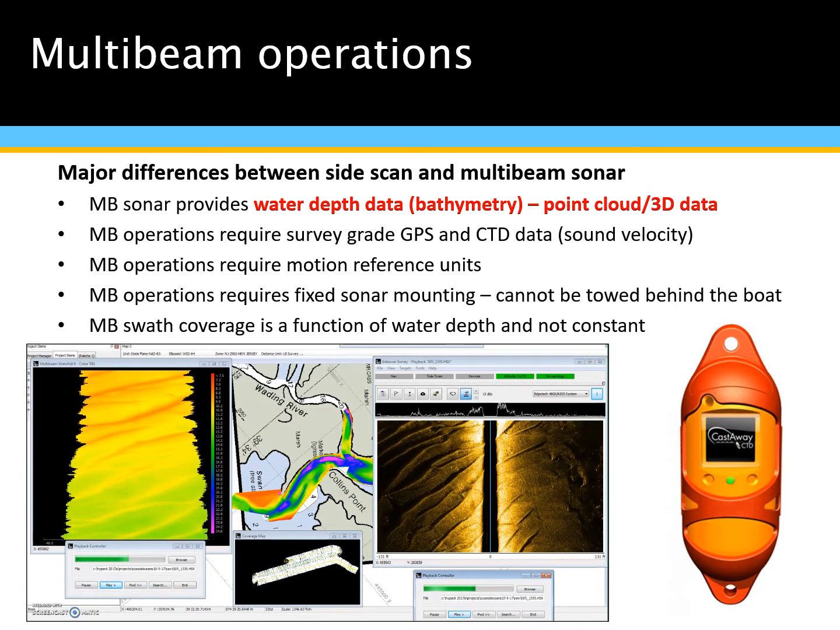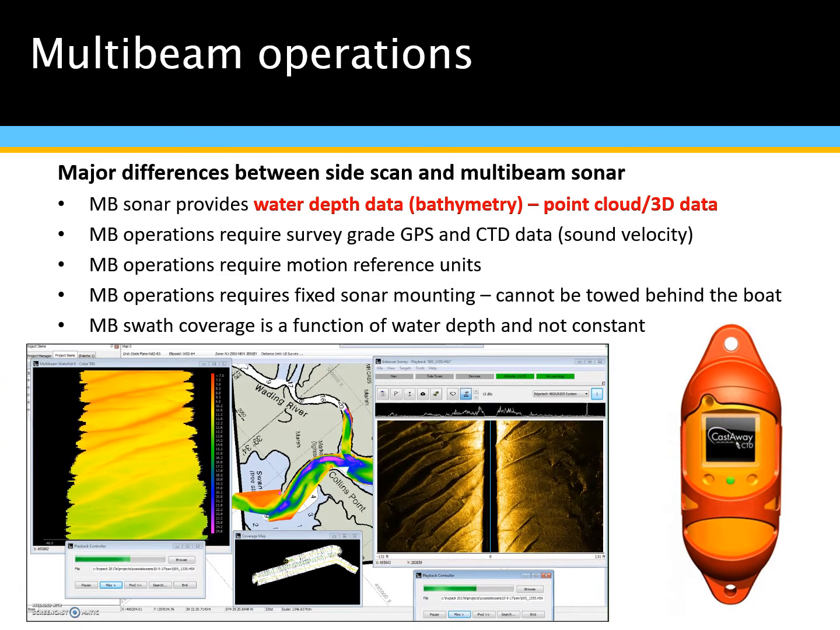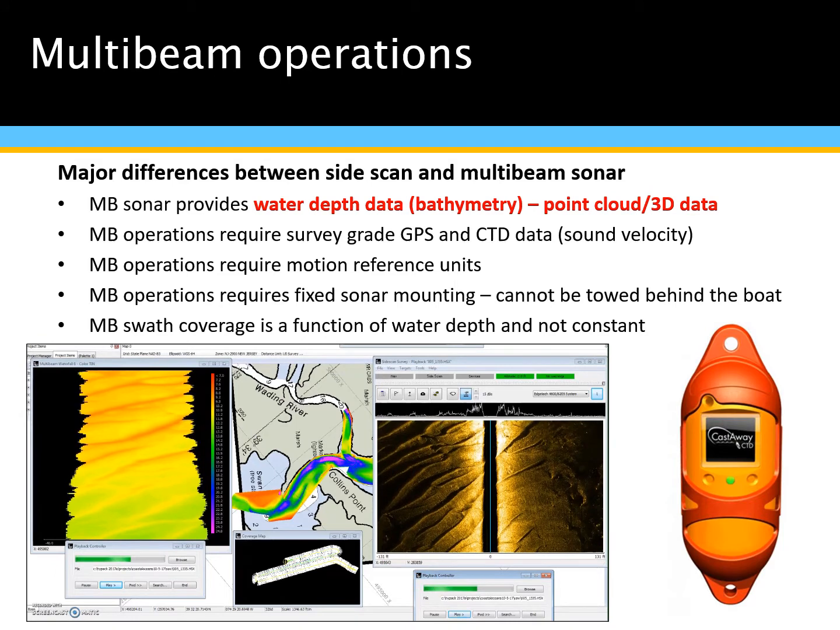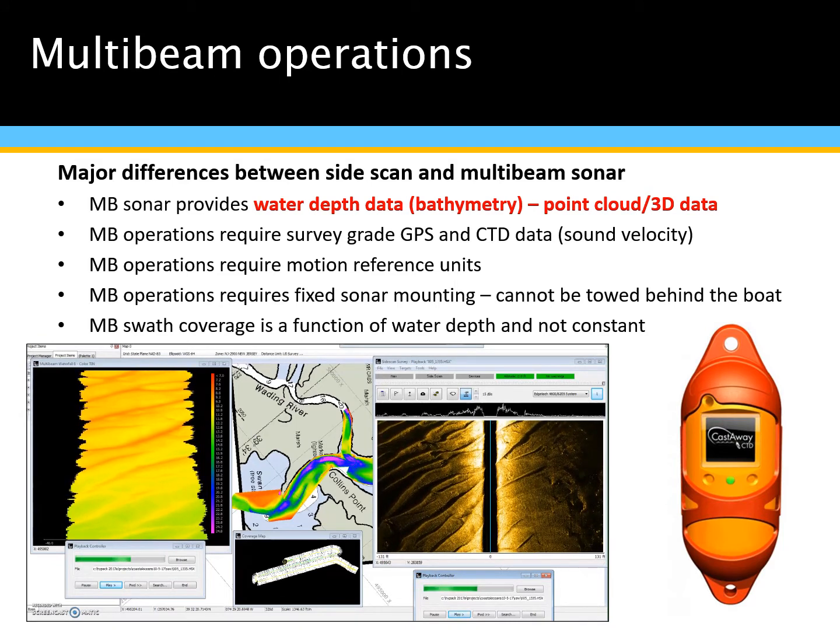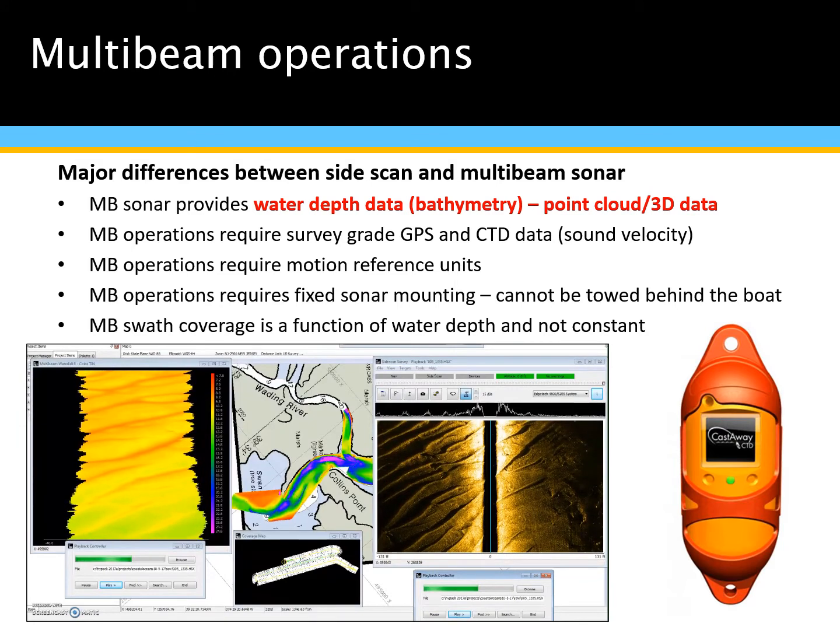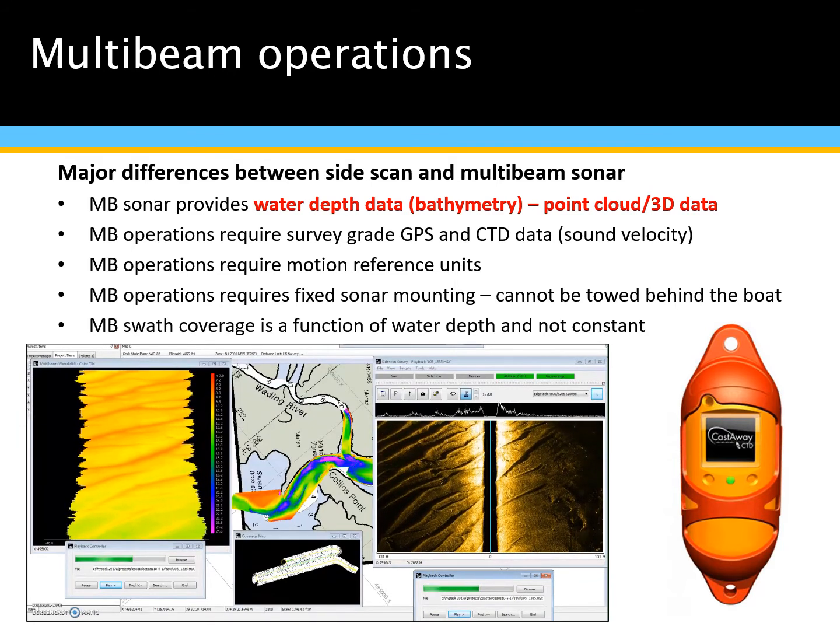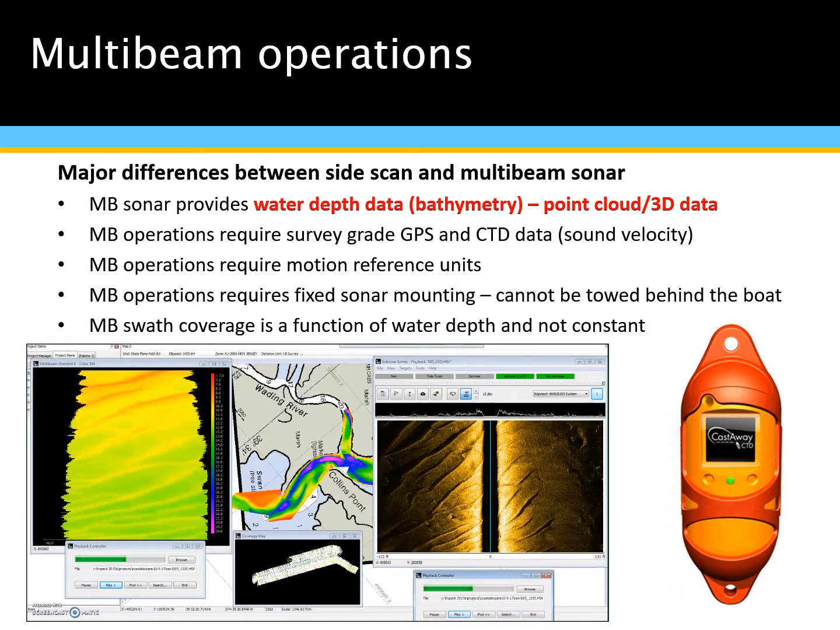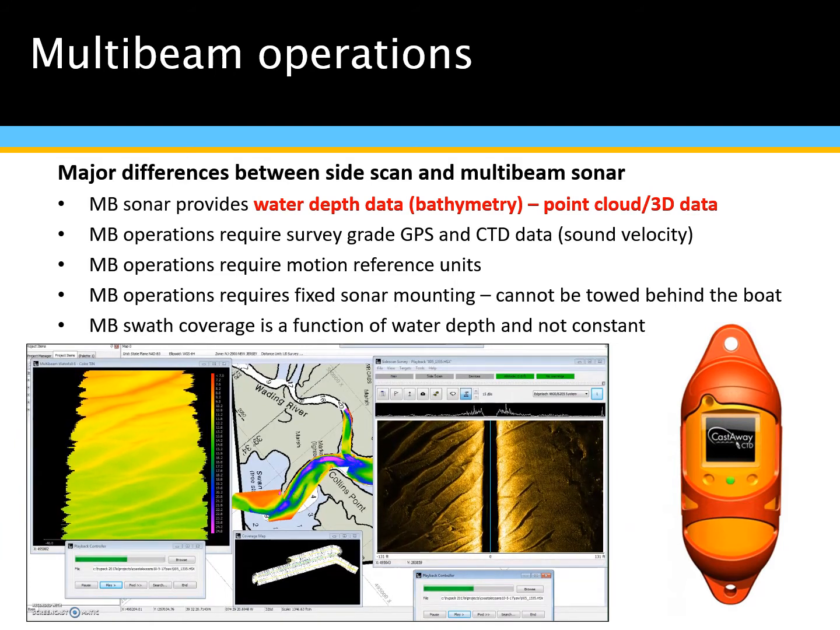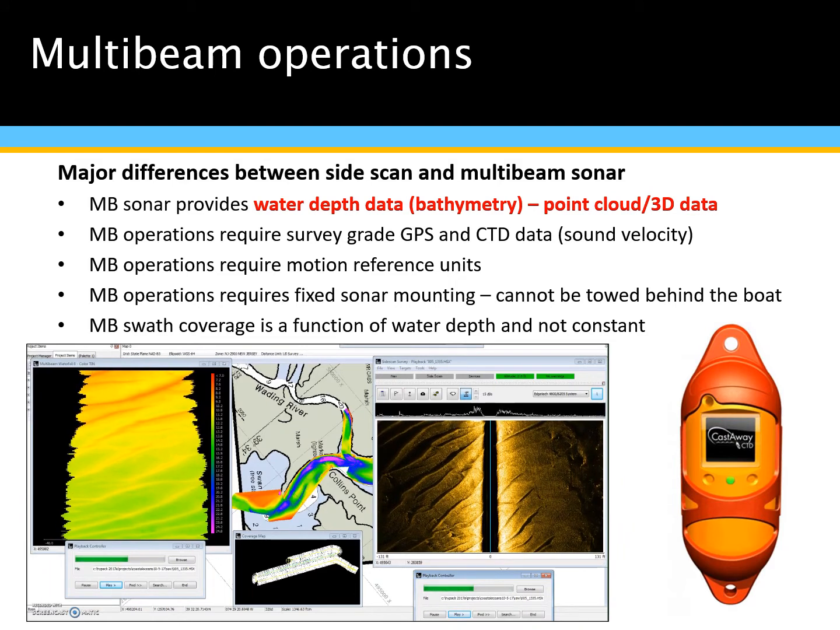Here we have an example of multi-beam on the left and side scan on the right. Both those waterfalls are being played simultaneously. The multi-beam swath kind of changes its range due to the fact that it is a function of water depth, whereas the side scan has an established range or an established swath and collects out to that the entire time.